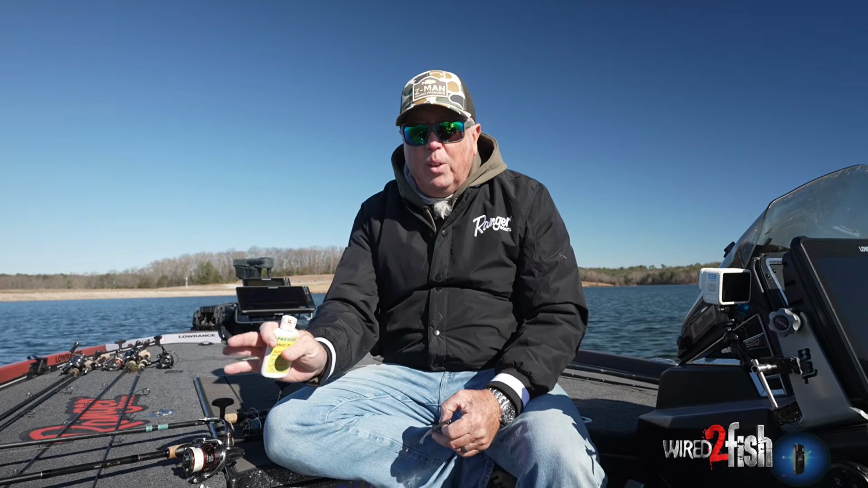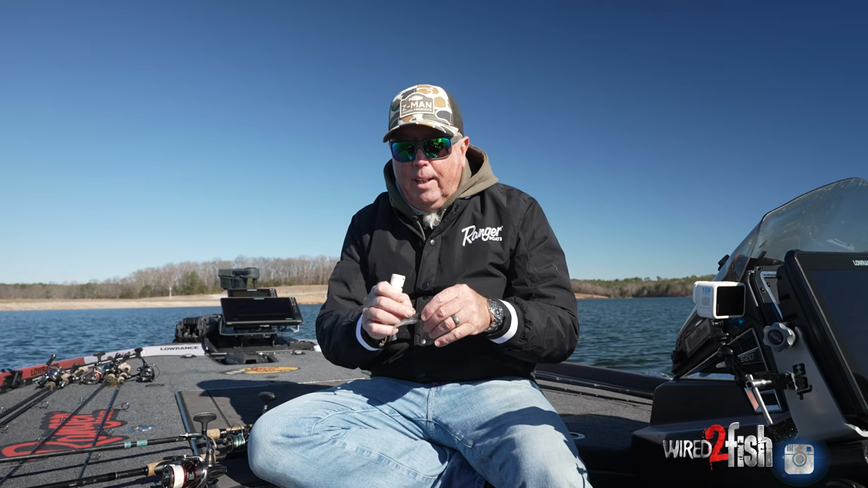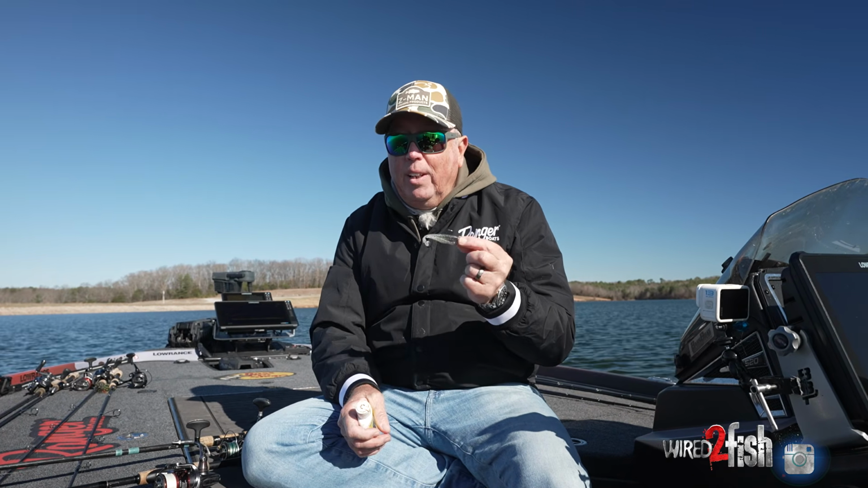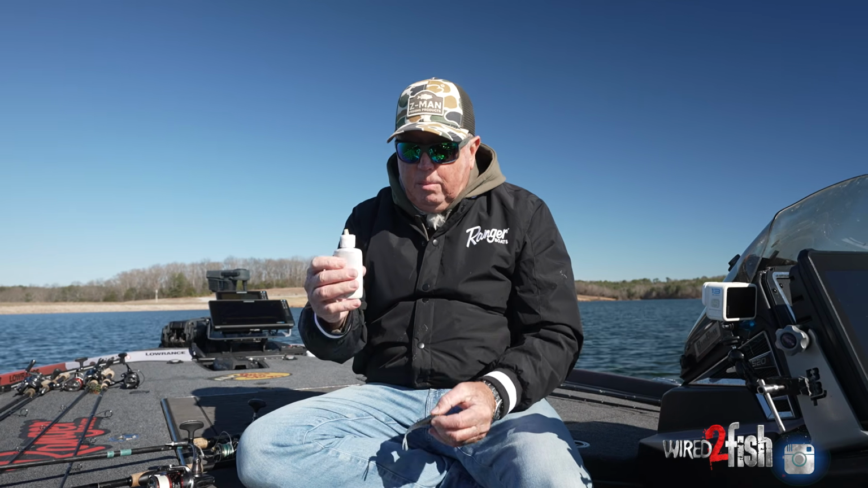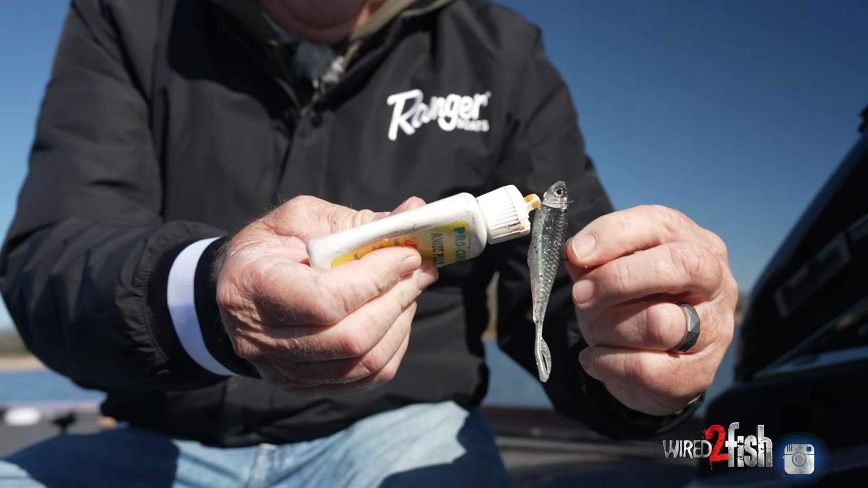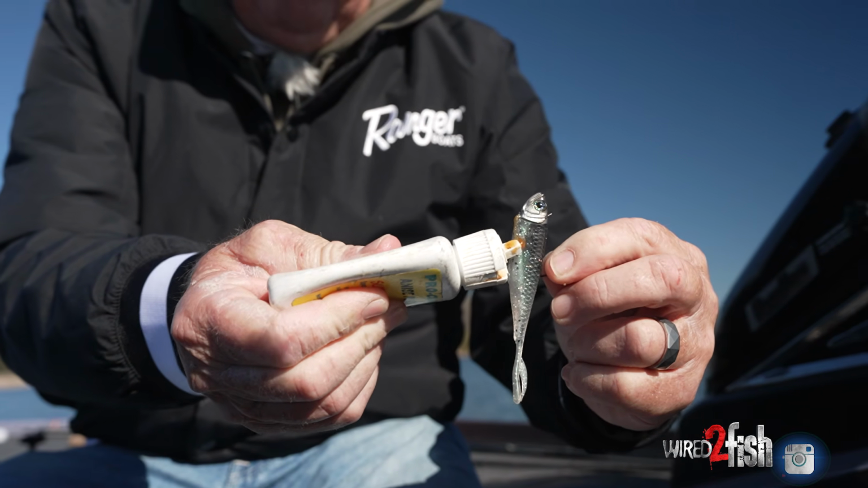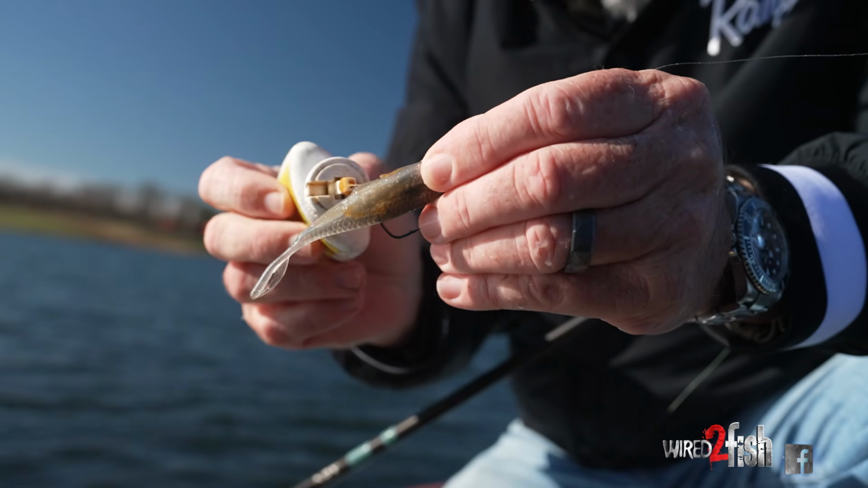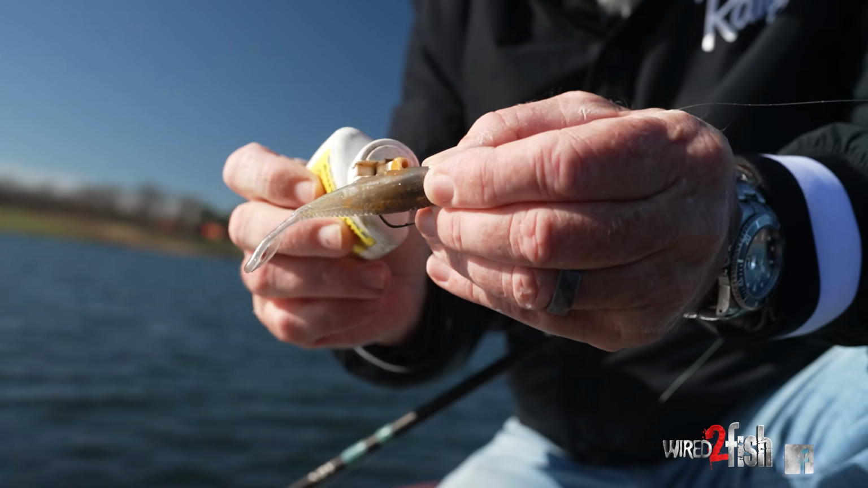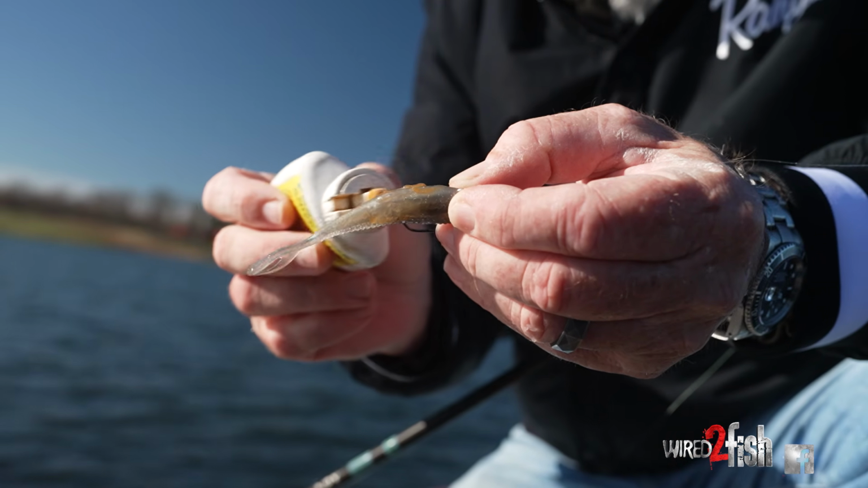Today, where the water's really clear, we got no clouds, we got just a little light wind, the fish are getting a really good long look at that bait. It doesn't hurt at all to add a little bit of scent on there. Just squeeze it out on there. You can see it's like a gel there. I'll just use the tip to smear it down the side. It almost gives an indication of whether there's still scent on it, because I can physically look at the bait and I can still see some of that on there.